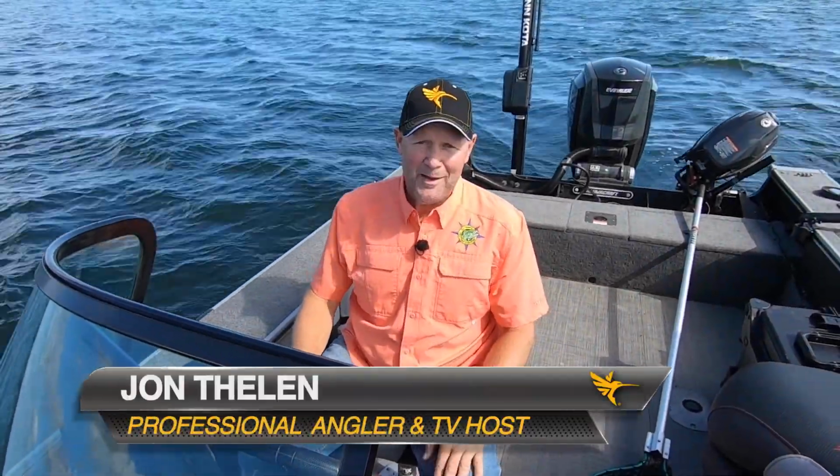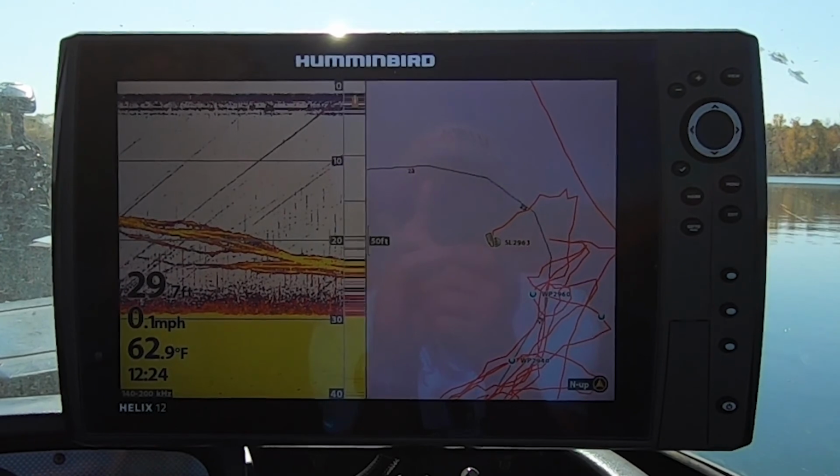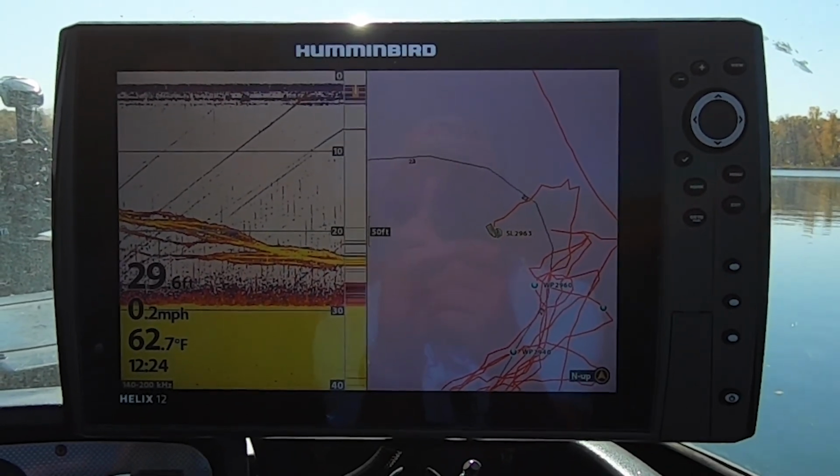There's not much that gets by me nowadays when I'm out on the water because of my Humminbird Helix units. I pretty much see everything that's going on below the surface, and I'm pretty confident in knowing exactly what everything is. But every now and then I'll have a buddy out in the boat or a guest on the show that'll be a little bit surprised at what I tell them is a fish. And here's why. Fish show up on your screen in a couple different modes, okay?